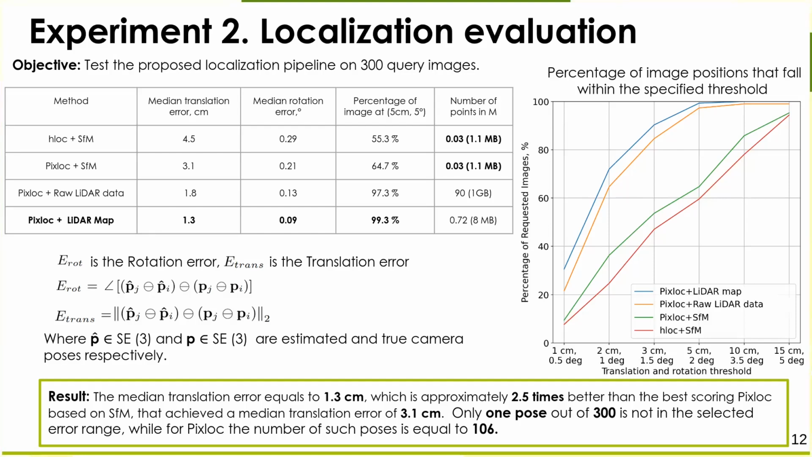As a result, the median translation error is 1.3 centimeters using the LiDAR map. Only one pose out of 300 is not in the selected error range, while for PixLoc, the number of such poses is equal to 106. The proposed approach is even more accurate than the approach on the structure of raw LiDAR measurements due to a more uniform distribution of points in the 3D structure.